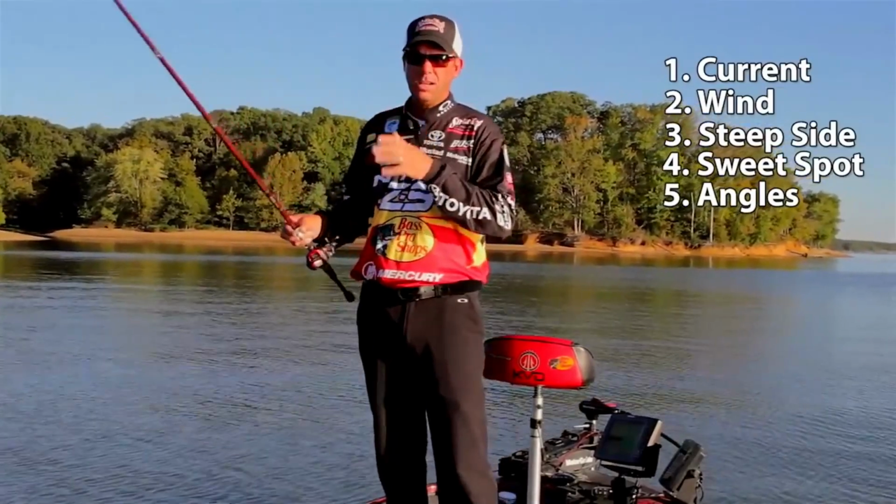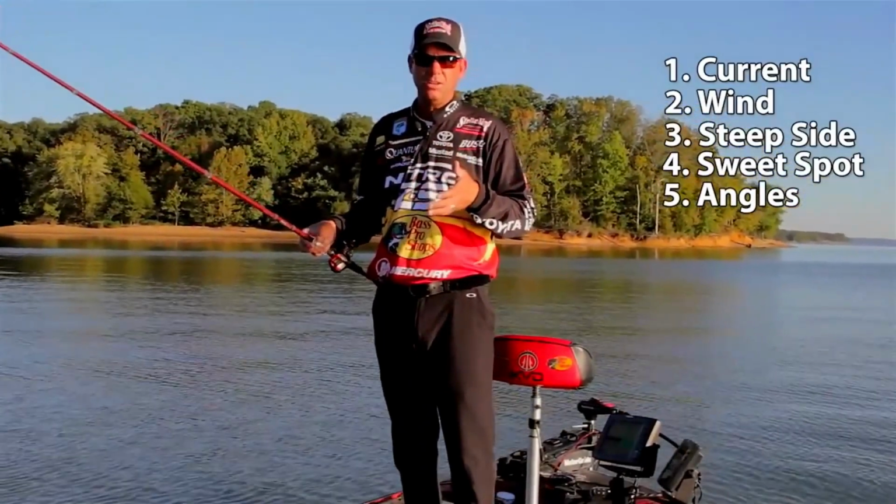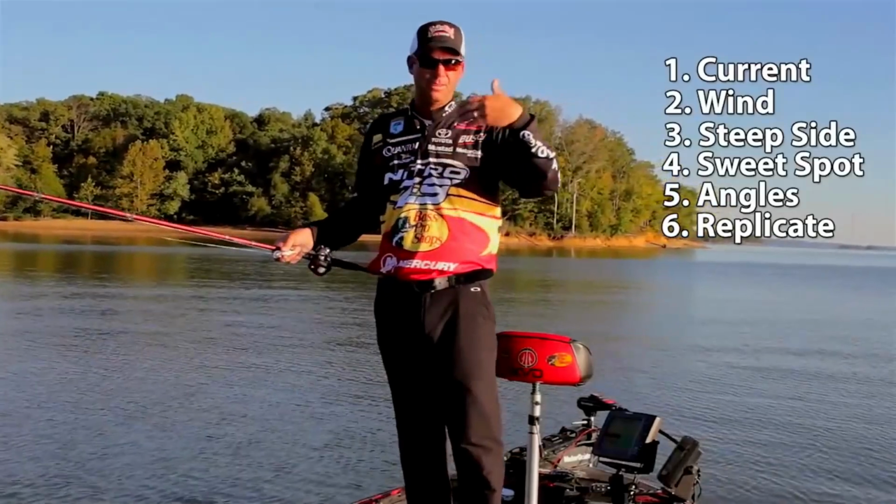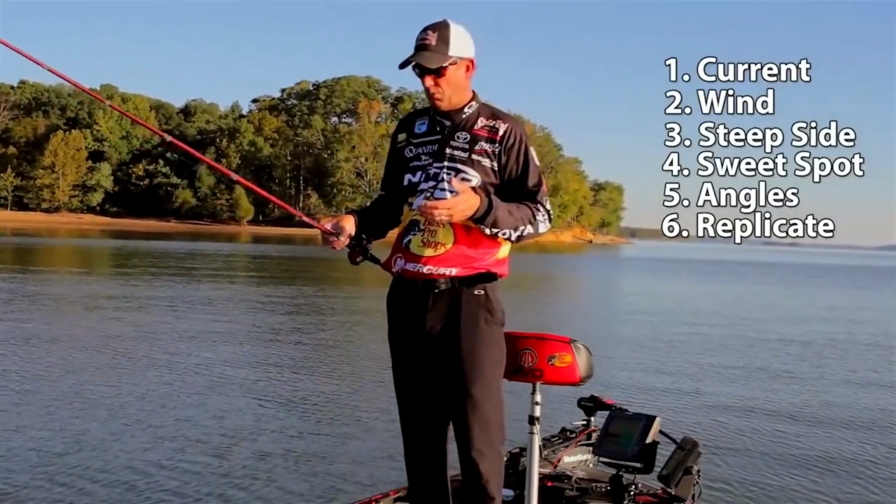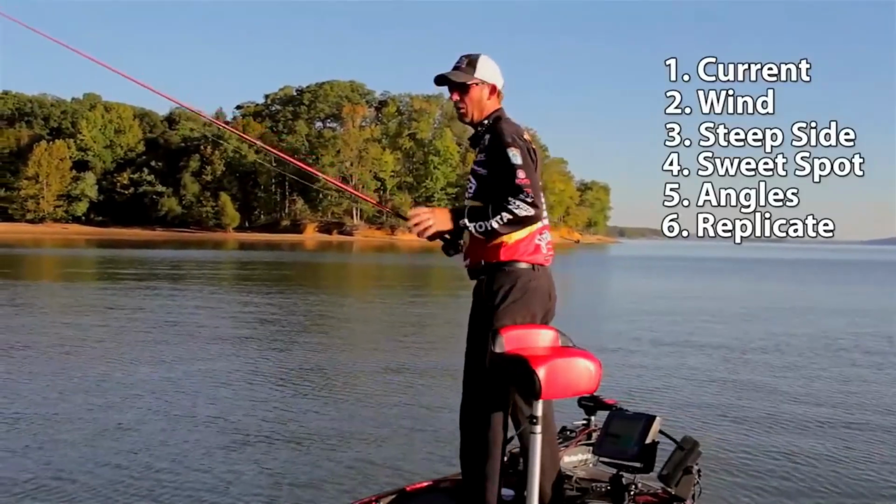So look at the angles that you're at, and when you find fish on a particular point and you start to catch them like that, remember that for the next point that you go to. Were you on the side where the sun was facing, or where the wind was blowing in, or however the current may be sweeping around that particular point? It's very critical every time you pull up to a point to think about all of those things.